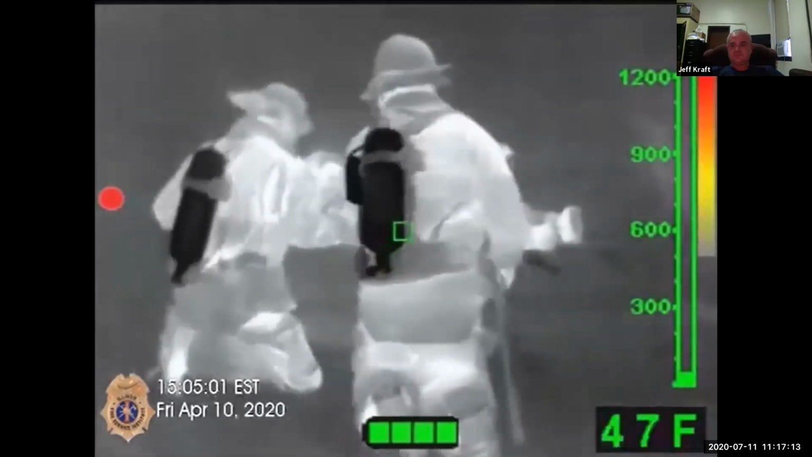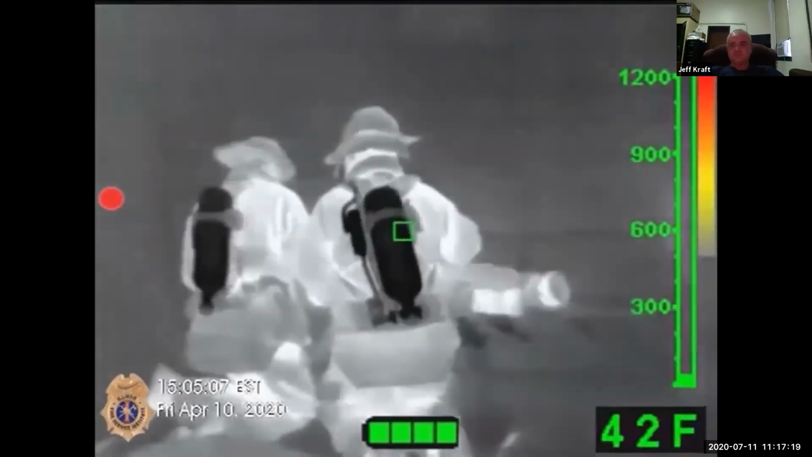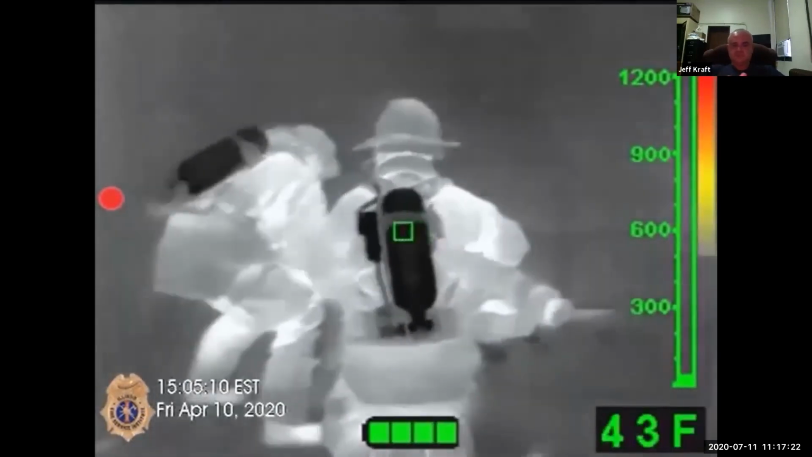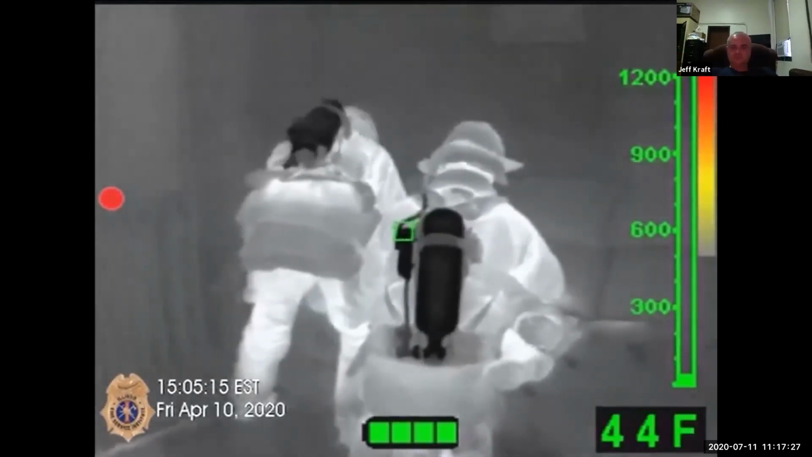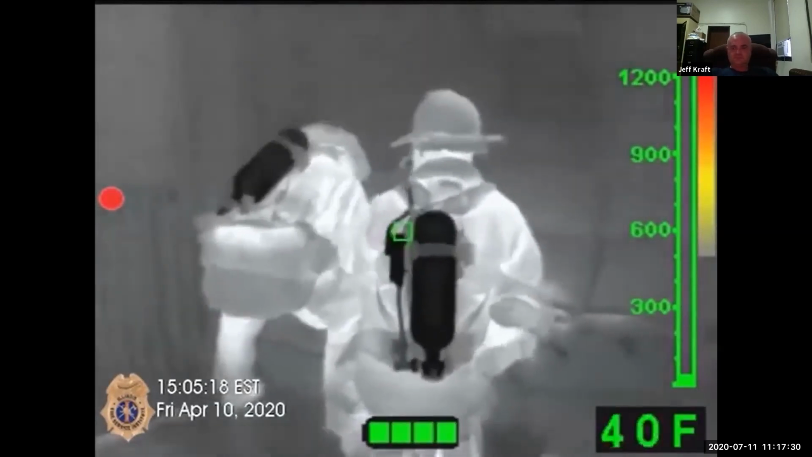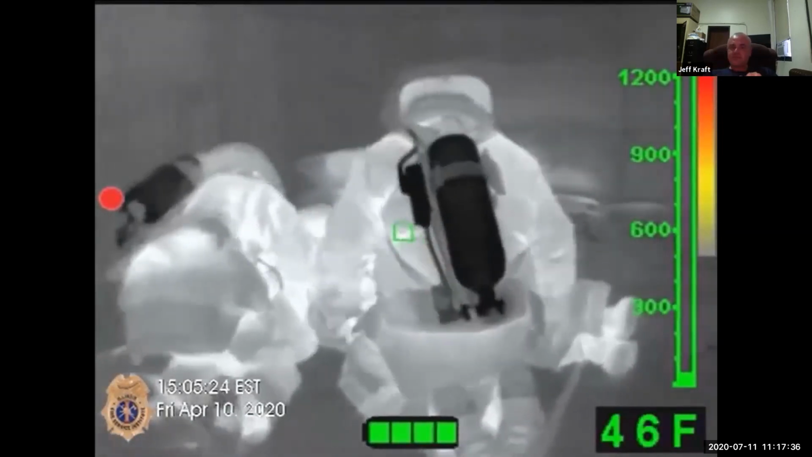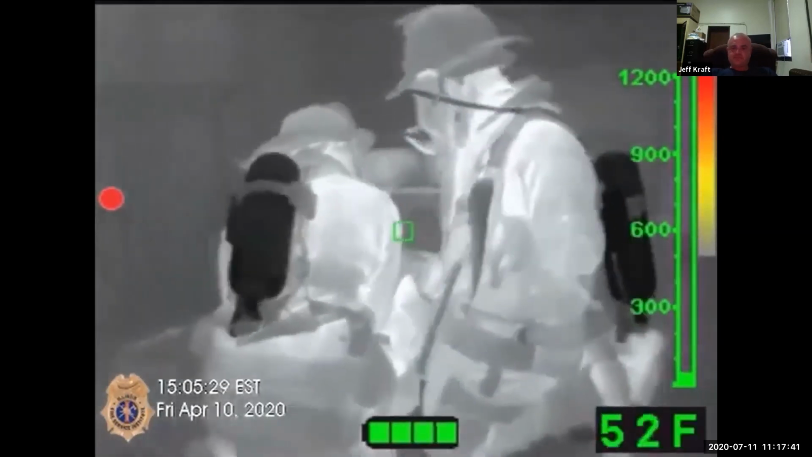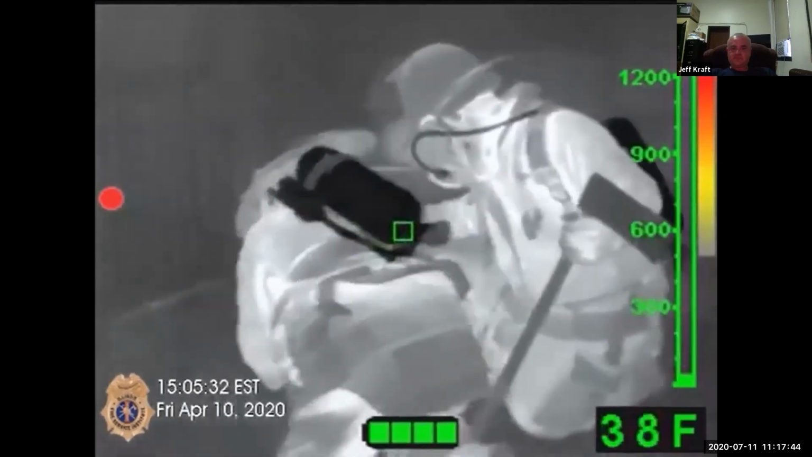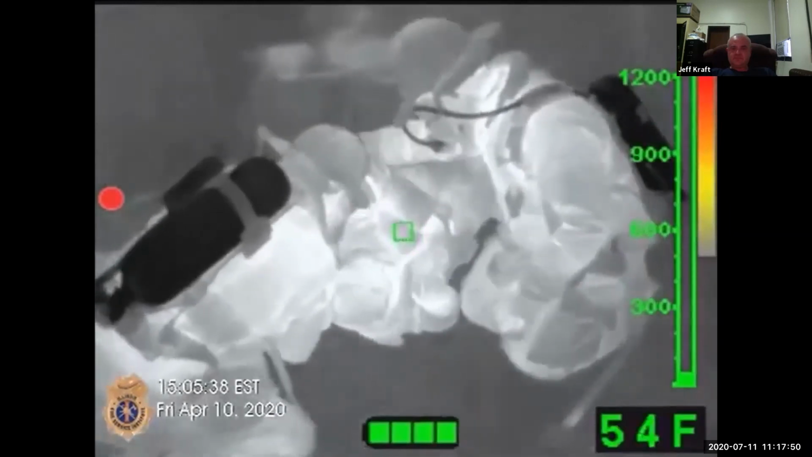While the two firefighters are addressing the civilian, the officer is scanning above them and paying attention to what work is being done. They bring them back to the area where the search was started, and the officer moves them towards the doorway out of the building.